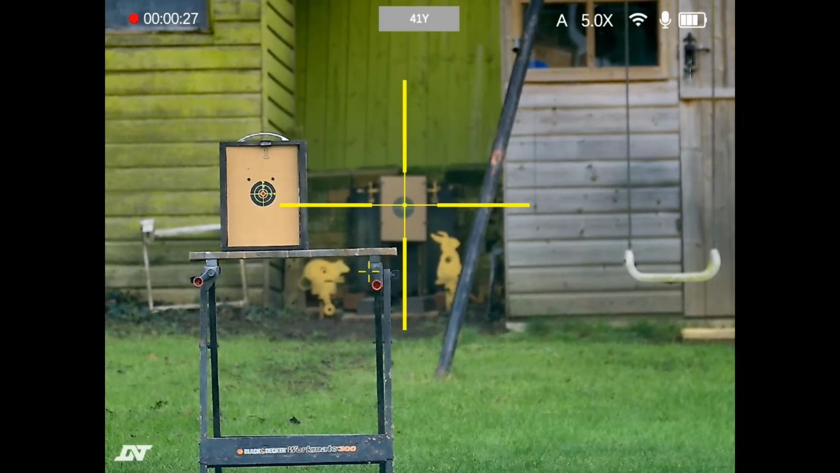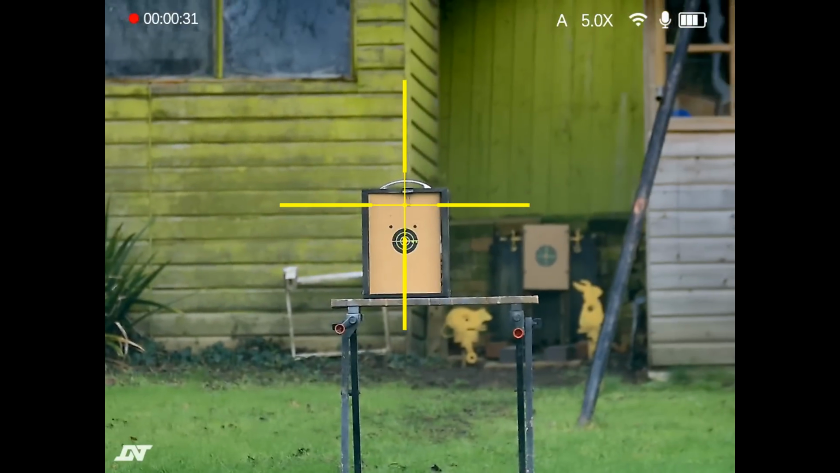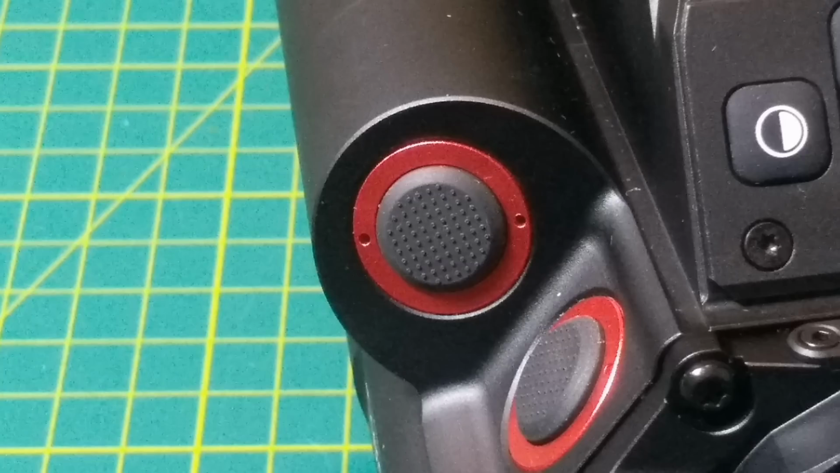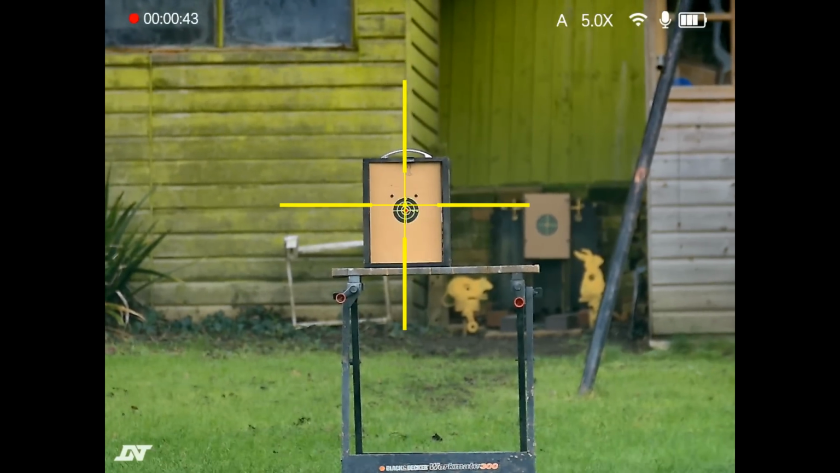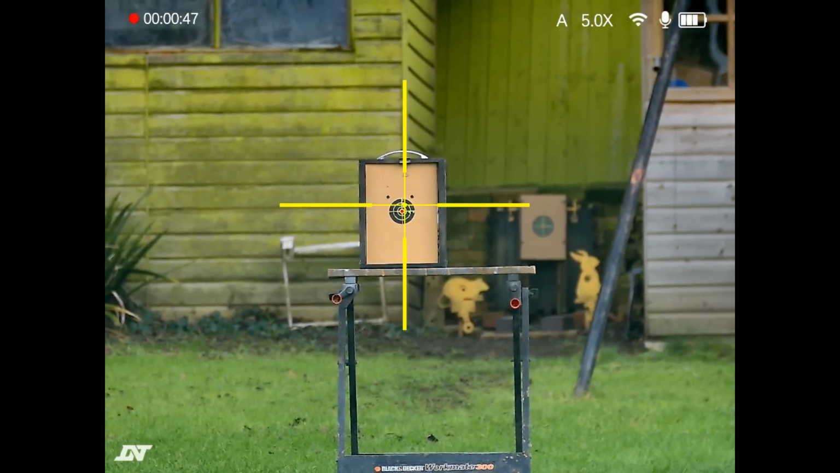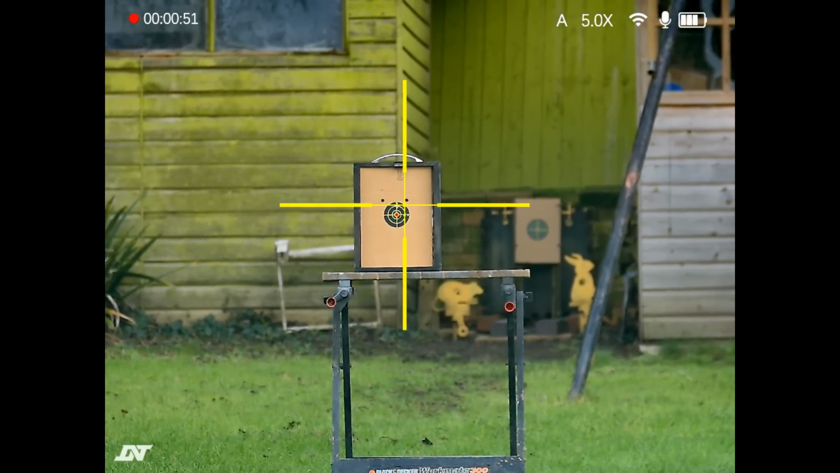So you can see that if your ballistic calculator is turned off, you can just use the LRF, one short press on the back to turn it on and start ranging, and then when you've ranged, press it again to turn it off. So it will work just as a standalone laser rangefinder if you just wanted to know your ranges and you wanted to work out your own holdovers.